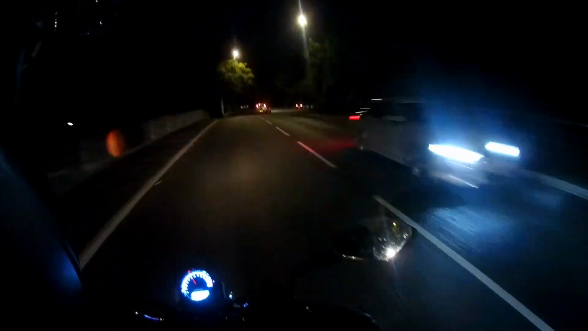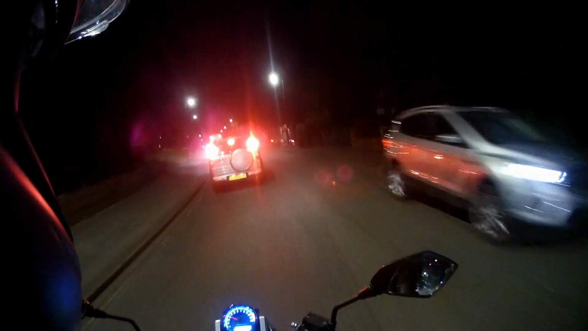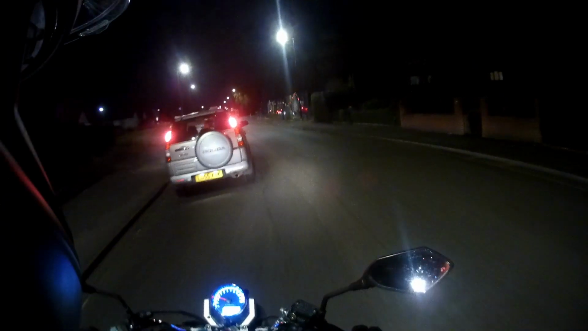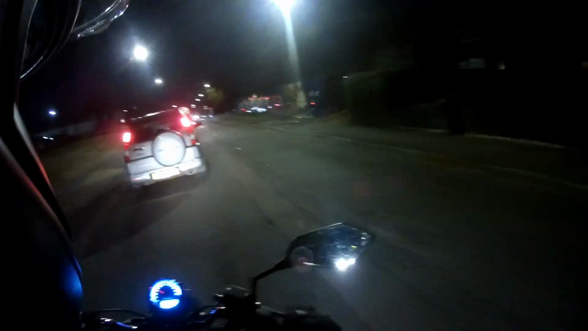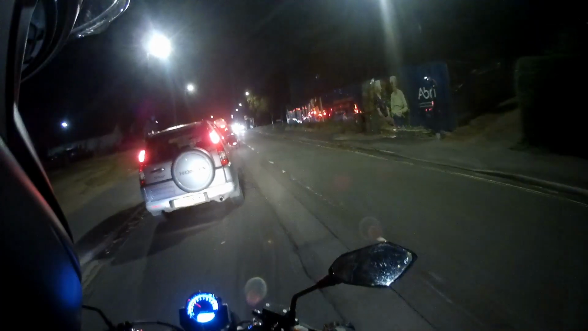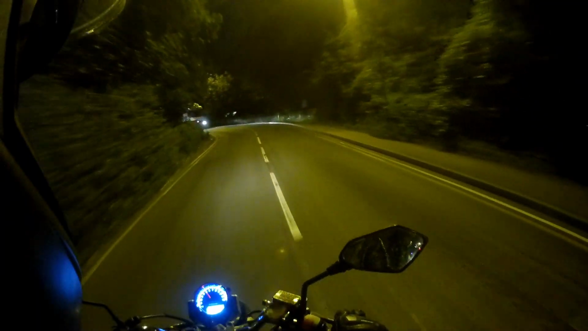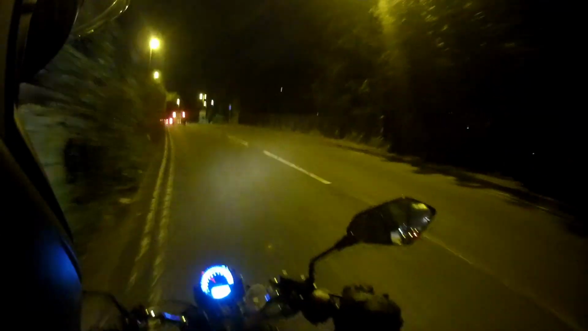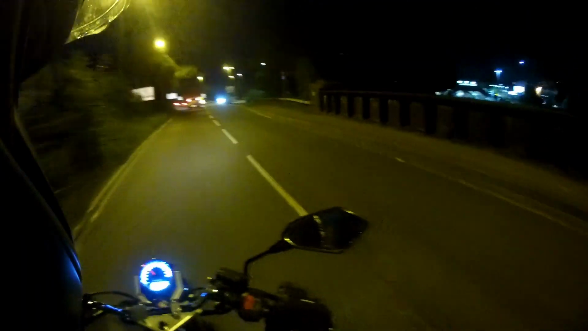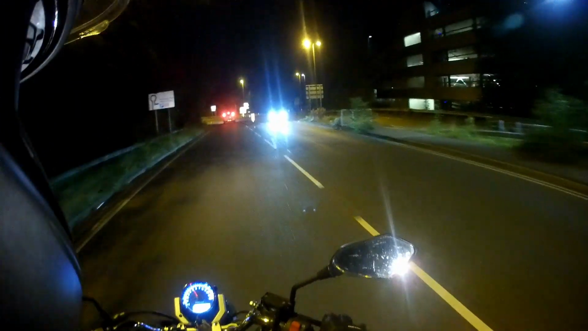Wow, that's bright. Well, we're all slowing down for the cyclist. Righto. No worries. That's it, just come into my lane. Although it was quite narrow, to be fair.